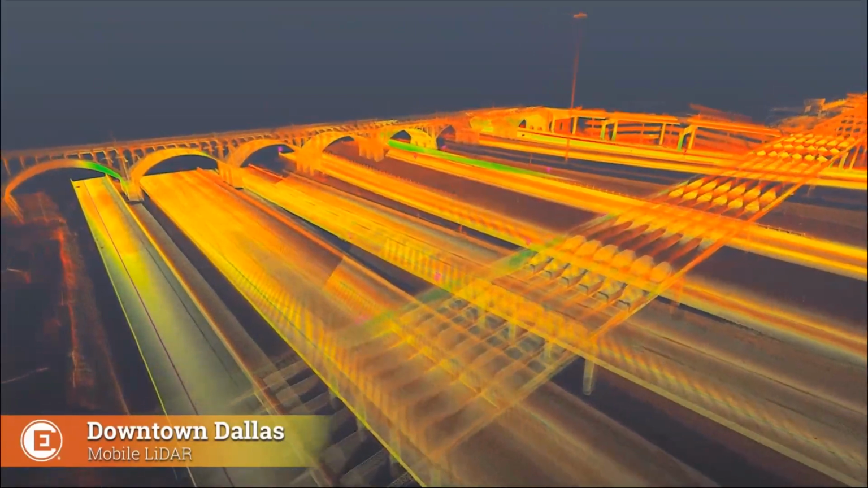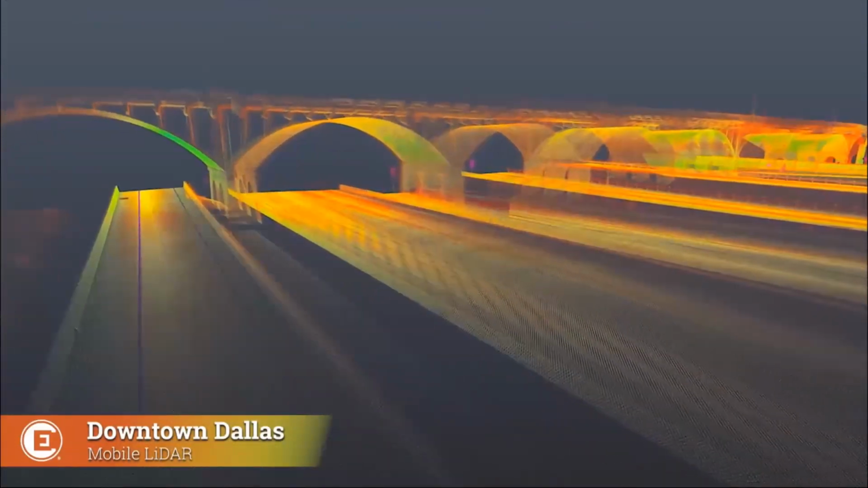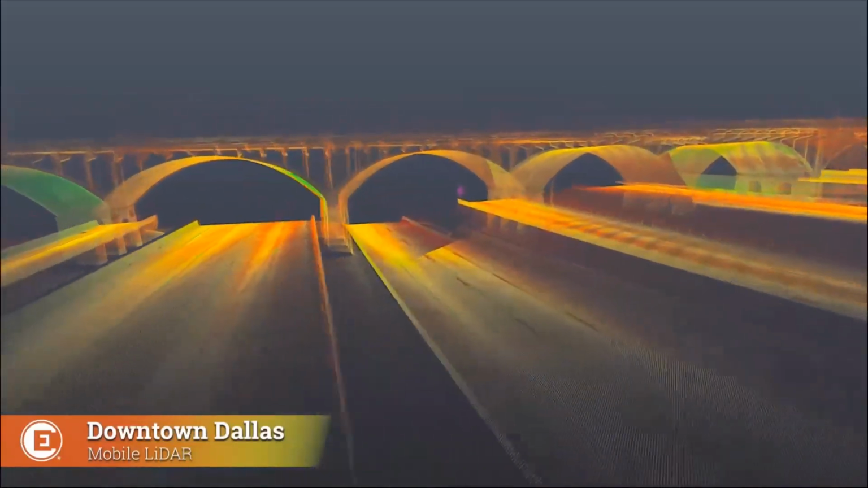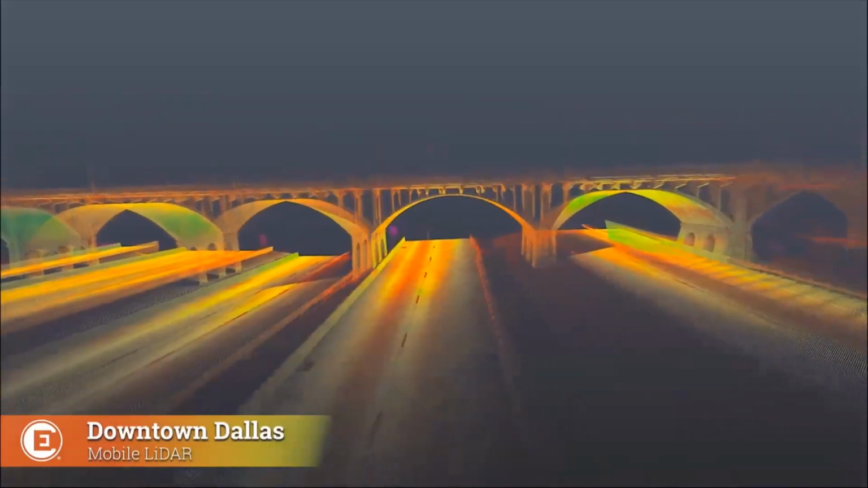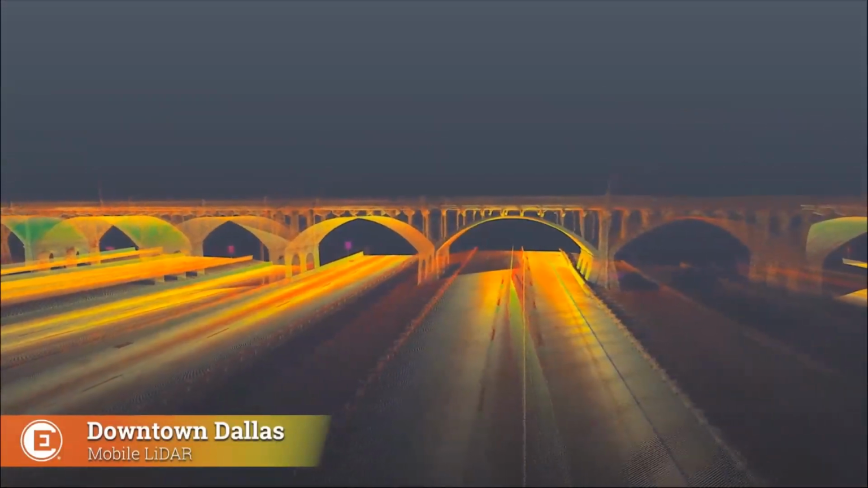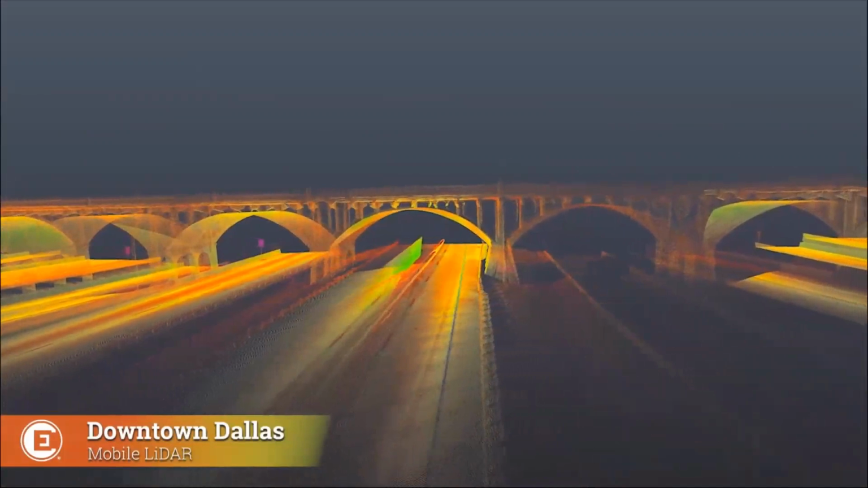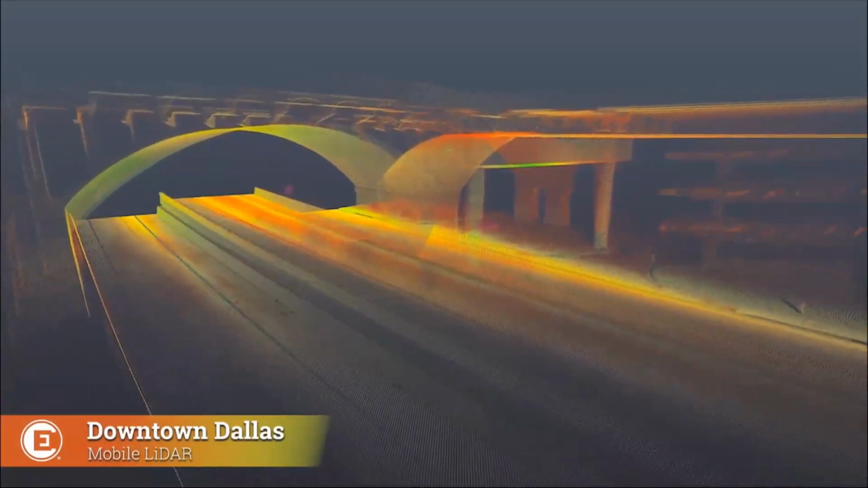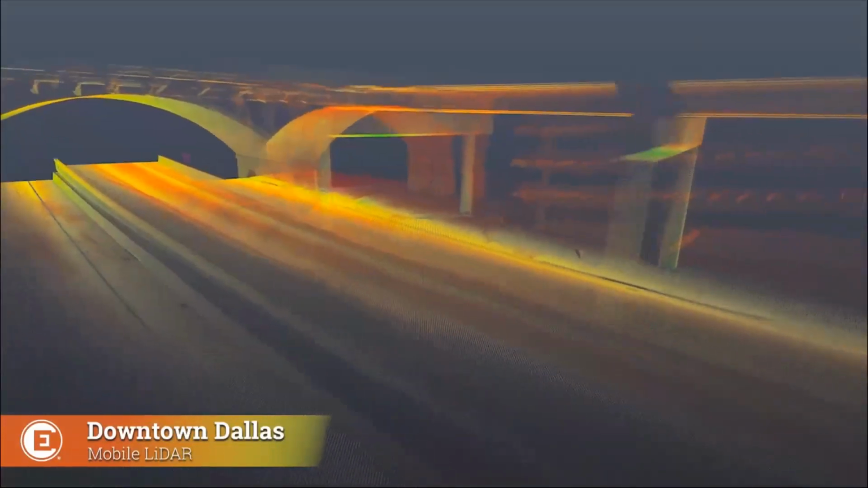So thinking about tackling a mapping project or an asset management project coming from that mindset, or topographic survey mindset, it's just daunting to think of a project of this size, not only from the detail point of view, but a safety point of view. So what mobile LiDAR allowed us to do here is to drive down the road. Obviously, not all of the lanes, but the majority of the lanes were driven with the mobile LiDAR system.